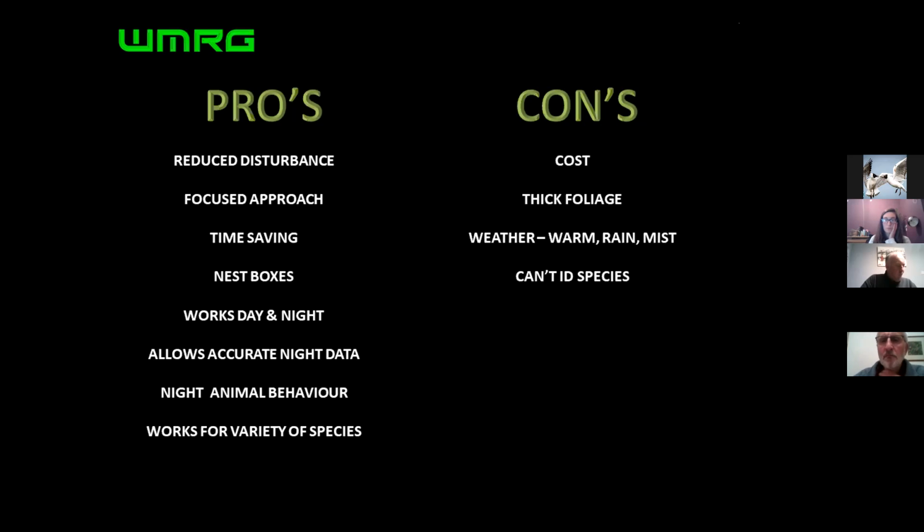So there's a guy called Wesley up north, and what he does is he uses a thermal in line with the night vision. He used to use night vision to do wader counts and duck counts, but he struggled to find the birds, so he was spending hours and hours trying to find them. But with the thermal now, he uses the thermal to find the birds and then the night vision to ID them correctly, and he's finding that really good. He's actually on Twitter, and some of the stuff he's putting out is really good as well at the moment.